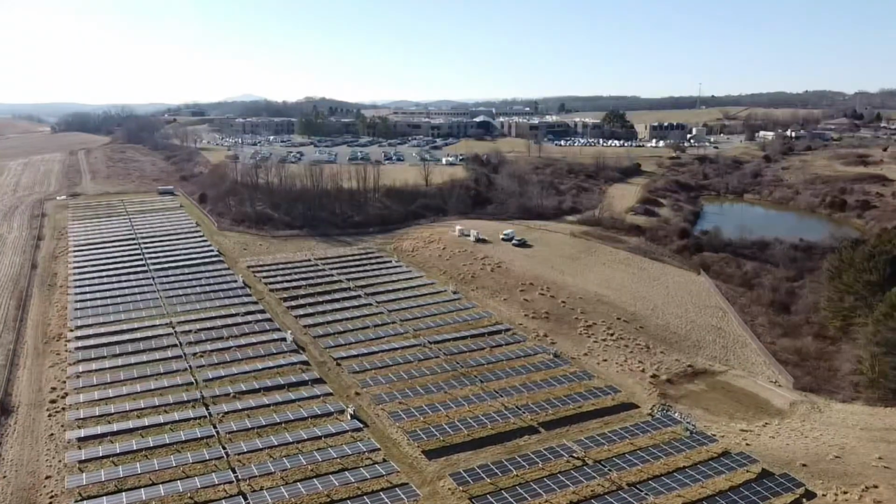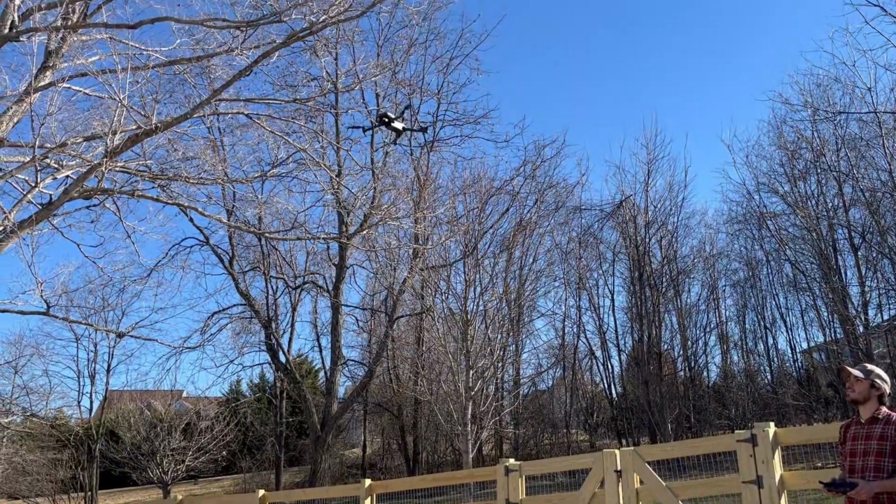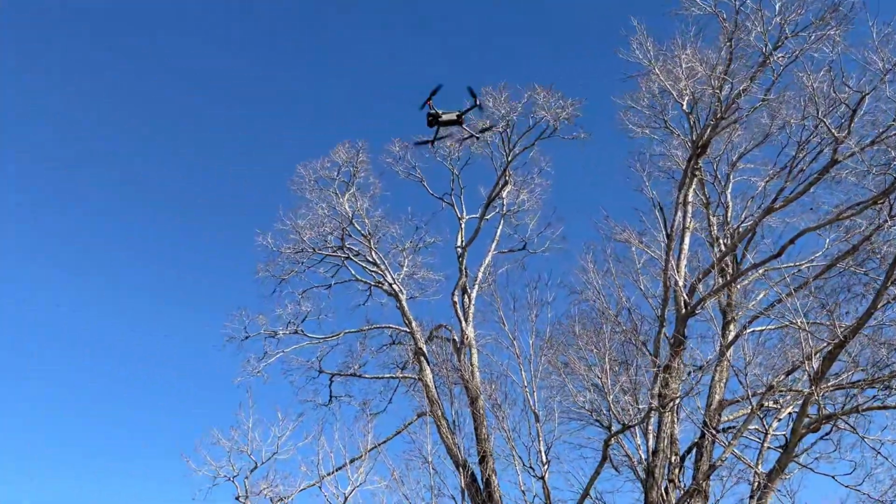Our dedicated service team uses the drone mostly on large commercial installations, but the same folks that work on megawatt arrays bring the same expertise and tools to your residential arrays every day.